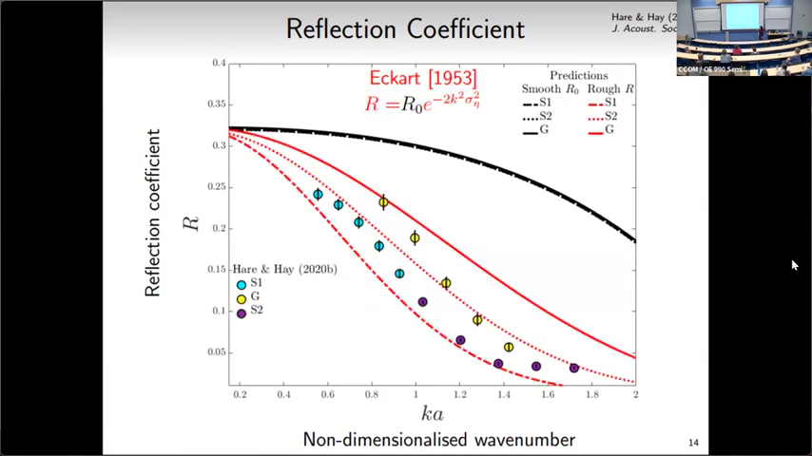If I multiply the smooth surface prediction by a factor proposed by Eckart, which depends on the wavelength of the sound, the wave number, and the roughness of the sediment-water interface, that decreases a lot more rapidly than the smooth surface prediction and follows the data a lot more closely, which made a lot more sense to us, obviously, than the smooth surface prediction.